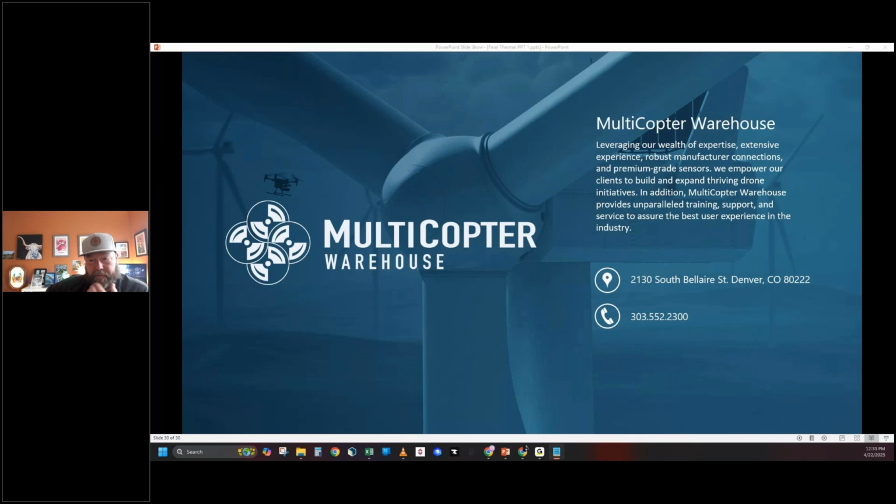When you're flying a drone and you're trying to use the gimbal and zoom in on stuff, you're constantly battling with the drone to keep everything in focus. So with the gimbal doing all the work for you, you can actually drive and steer closer to the object, but the drone is actually following.